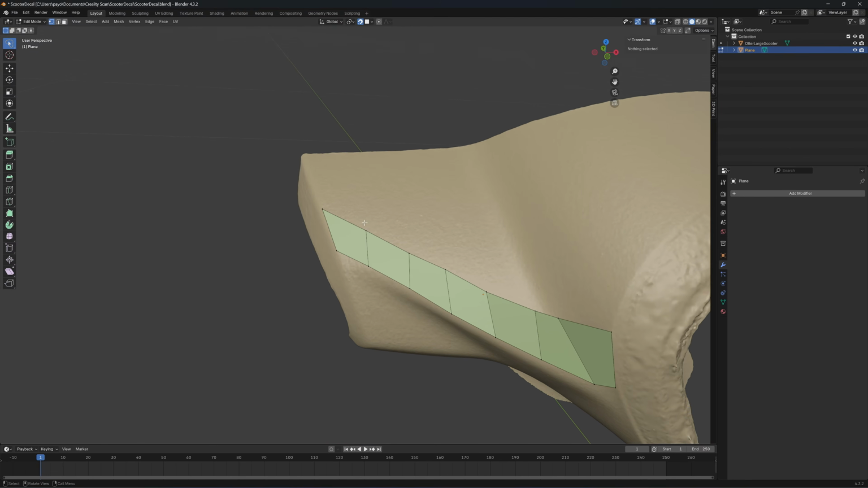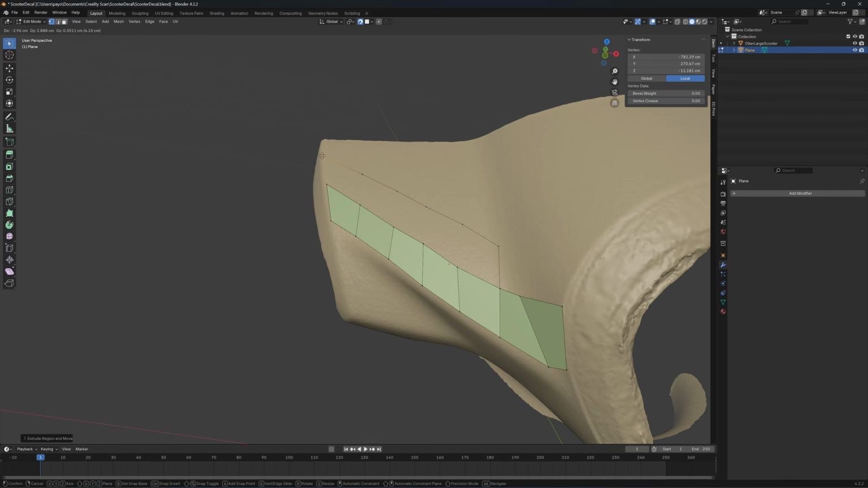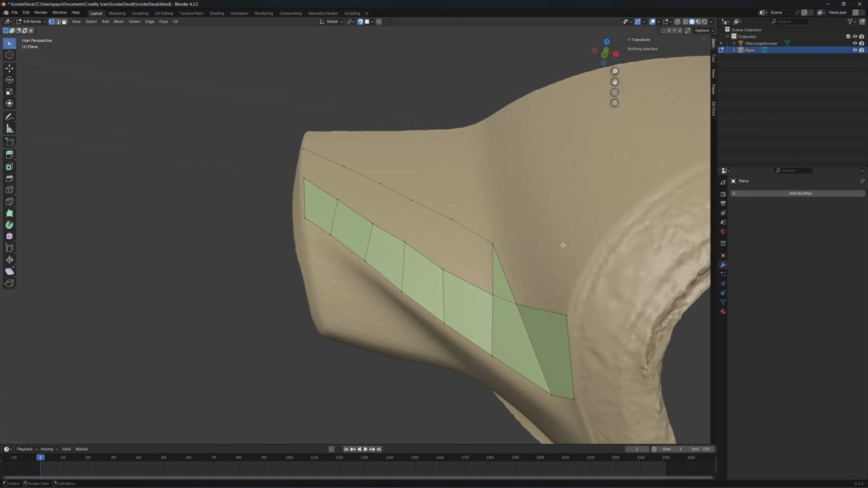Okay, next I'm gonna create a second row. You can use only 3 points to create a face.